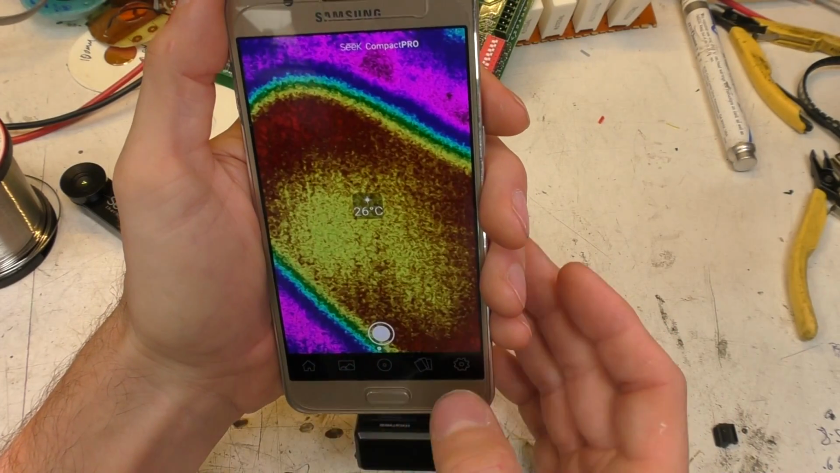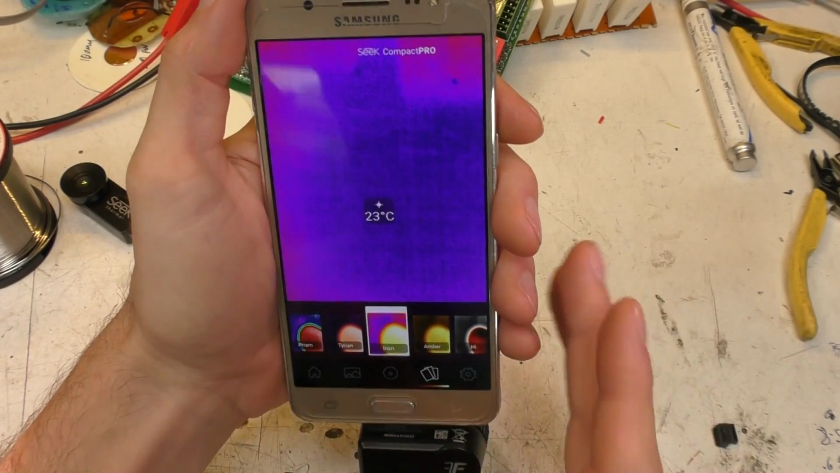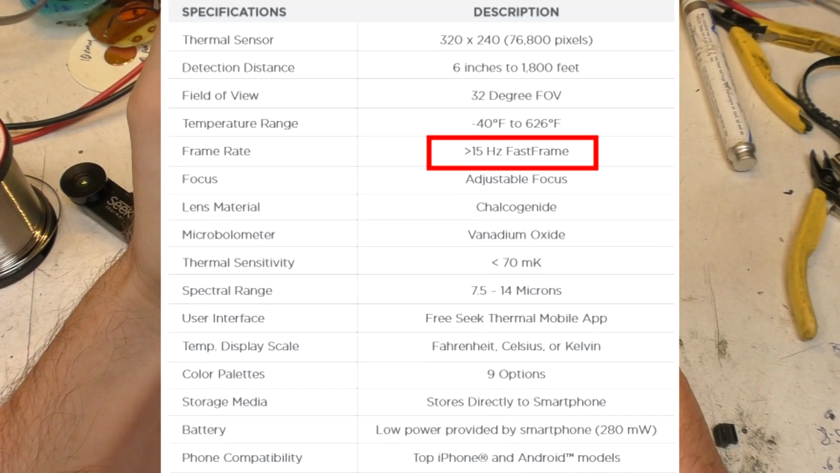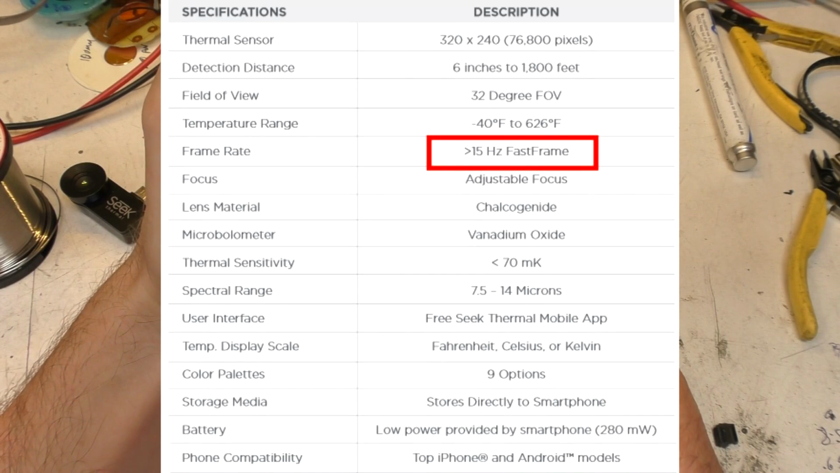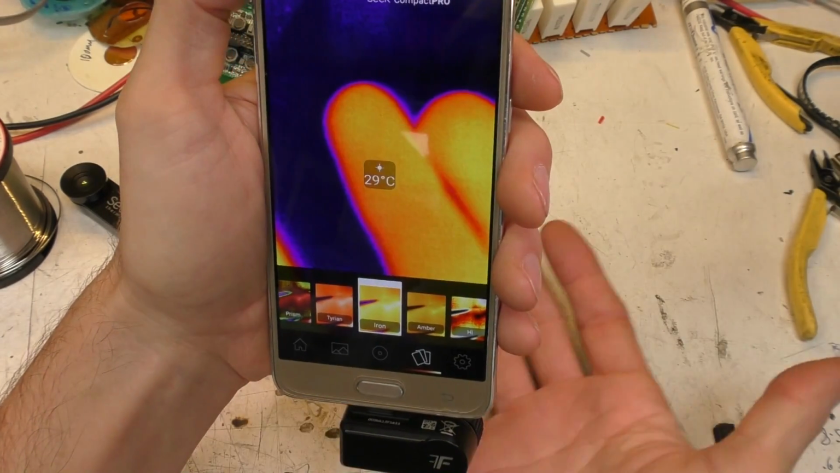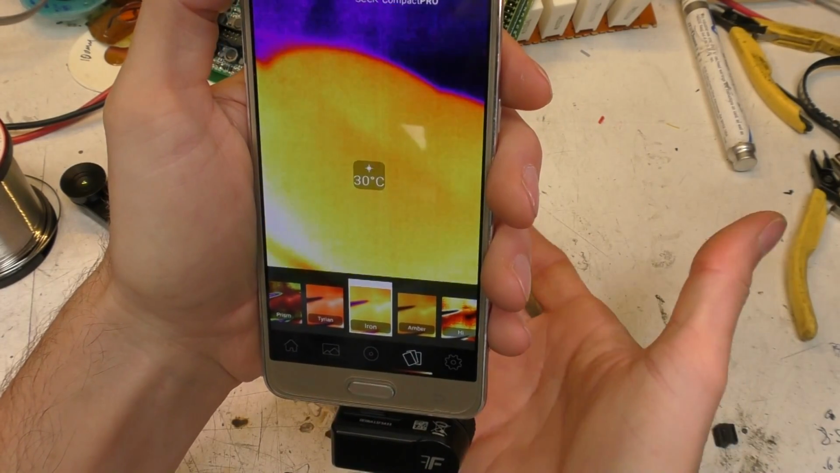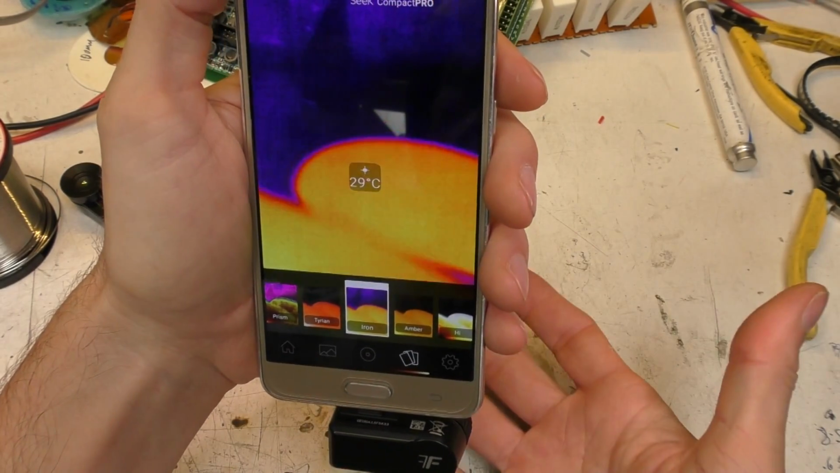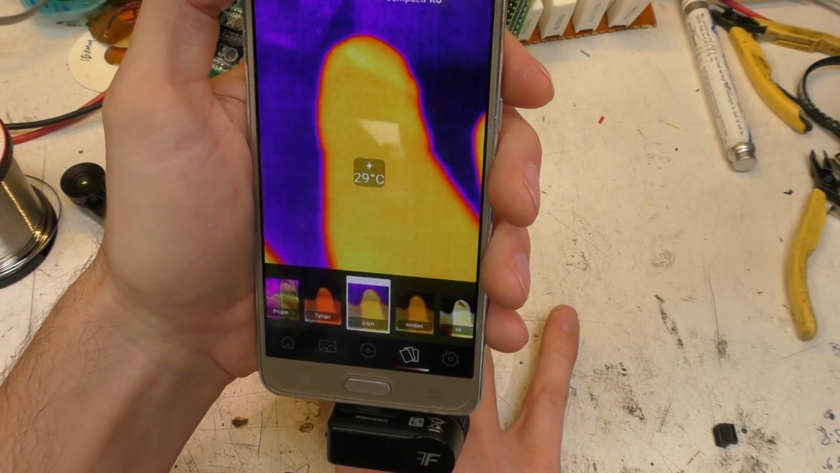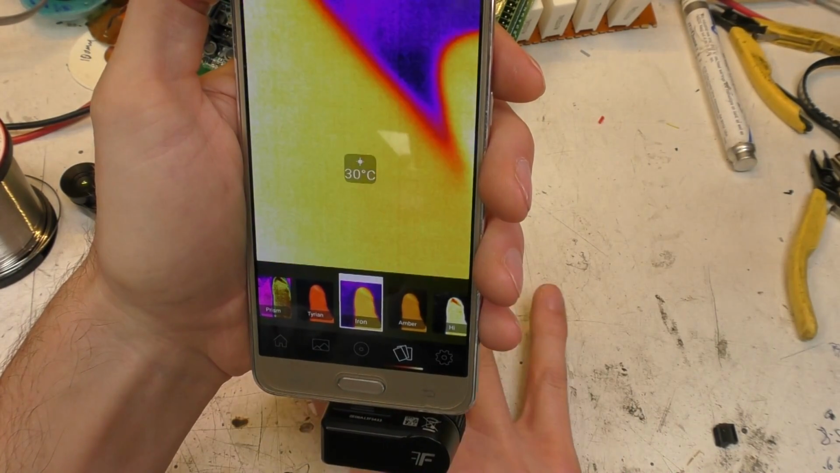Now the other thing that's noticeable, they're claiming, depending on where you look, I've seen differing figures, but their spec sheet says greater than 15 hertz. And somewhere else I've seen it say up to 15 hertz depending on the phone, but this is clearly nowhere near that. I've not actually done any measurements, but I would say it's probably about 5. But what's more annoying is not so much the slow update rate, it's the fact it's very inconsistent. The update rate is very, very jittery.